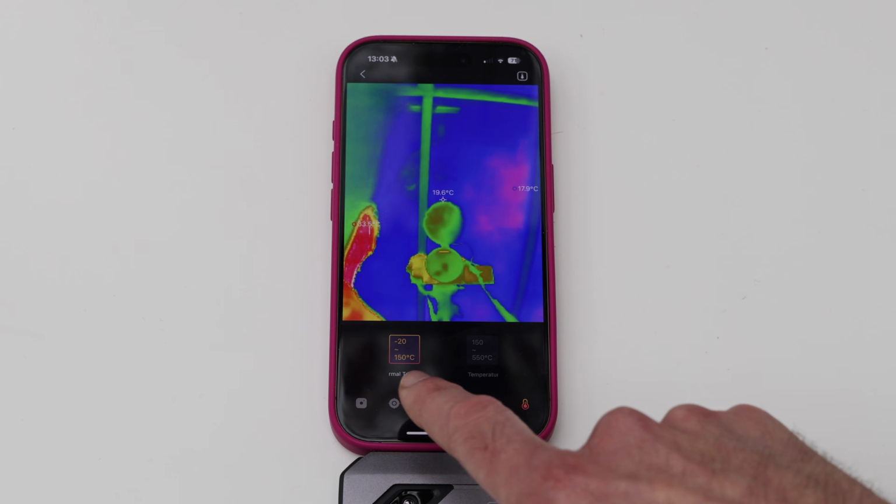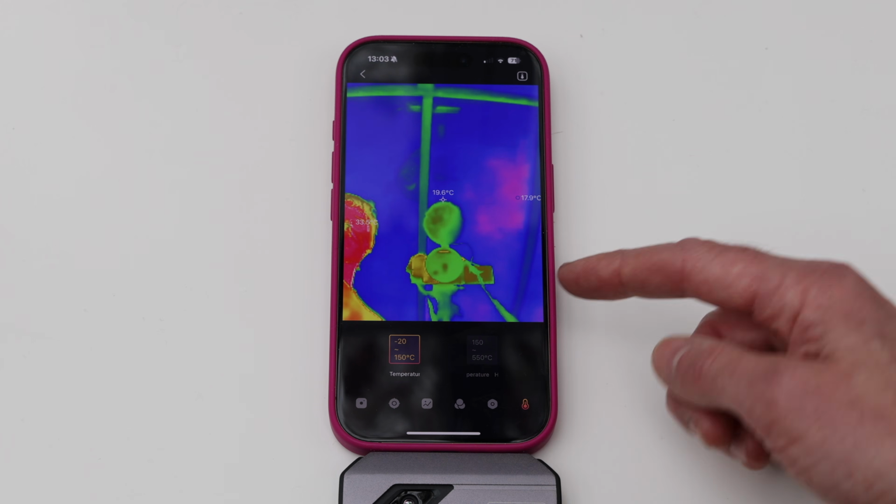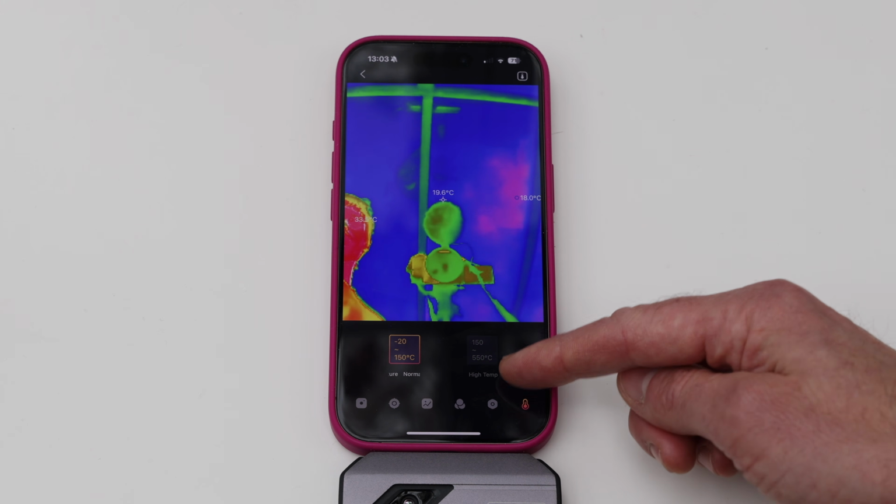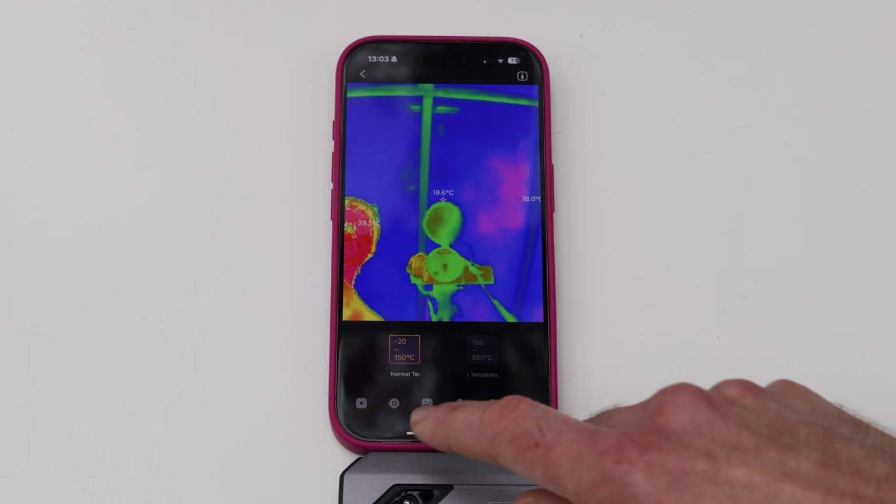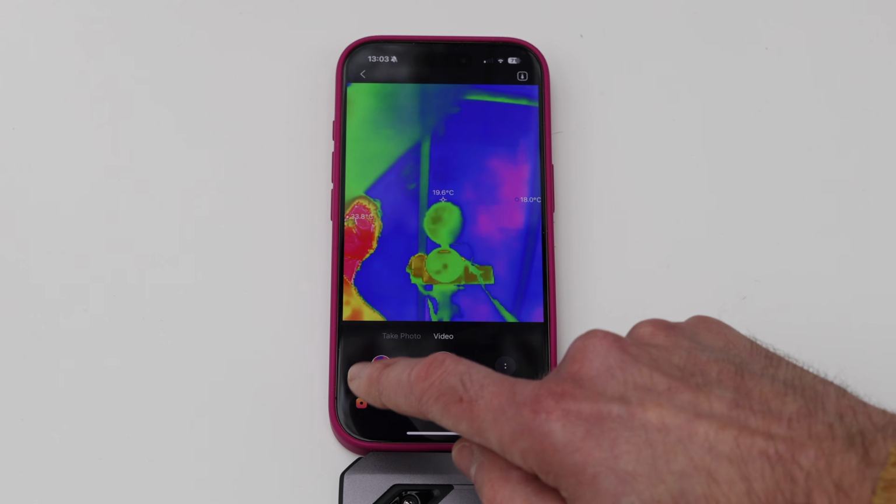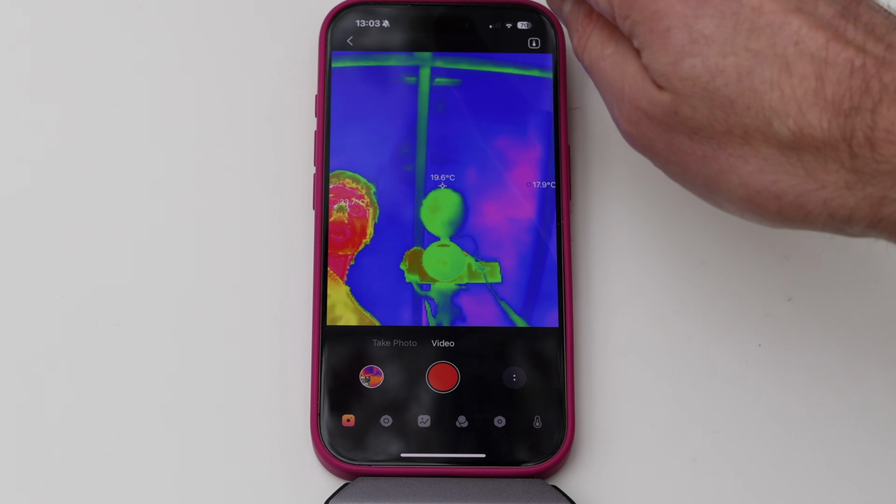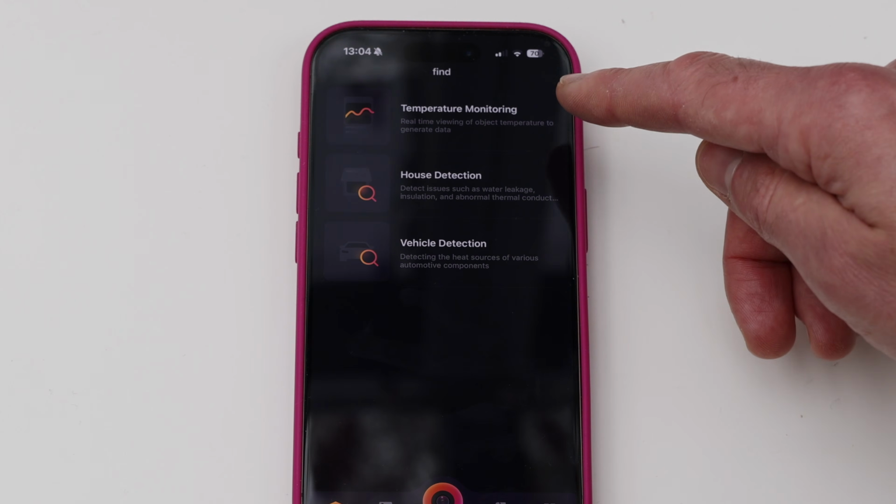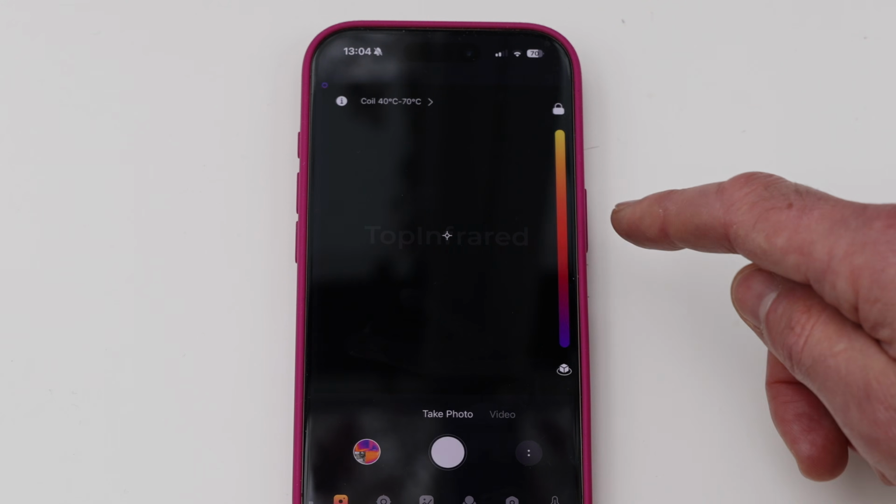And then here you can see you've got two options for temperature modes. This is minus 20 to 150 degrees Celsius and 150 to 550 degrees. So obviously you're going to be in normal most of the time. So that's a quick look at the options here. If I go back here, you do have some more options down here. You've got temperature monitoring, house detection, vehicle detection.